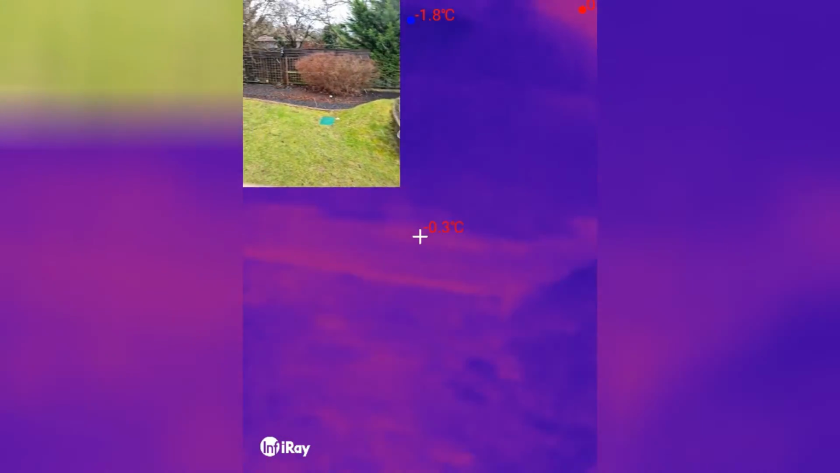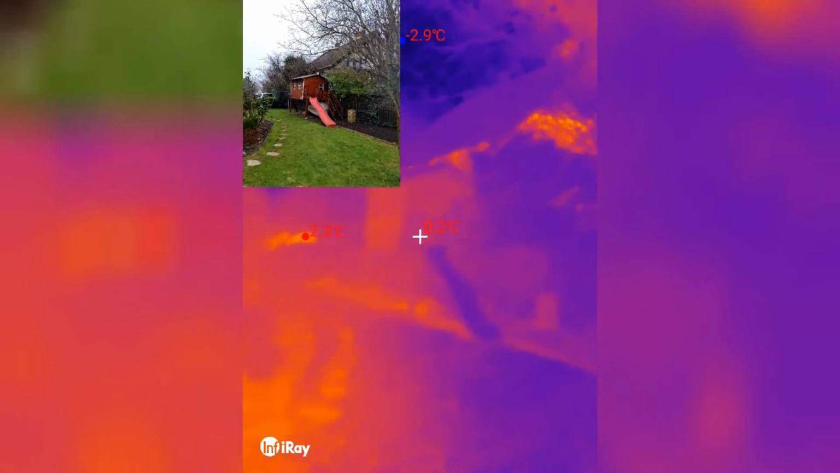That's my viaduct. Yeah, so this is how much you can see in the garden. Let's see my neighbor's house. Okay, there's some heat signatures there, but nothing much here. Oh, and I wanted to show you this. I just took the trash out.